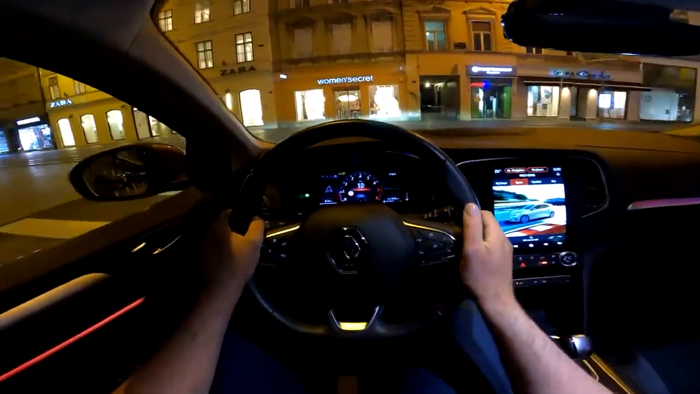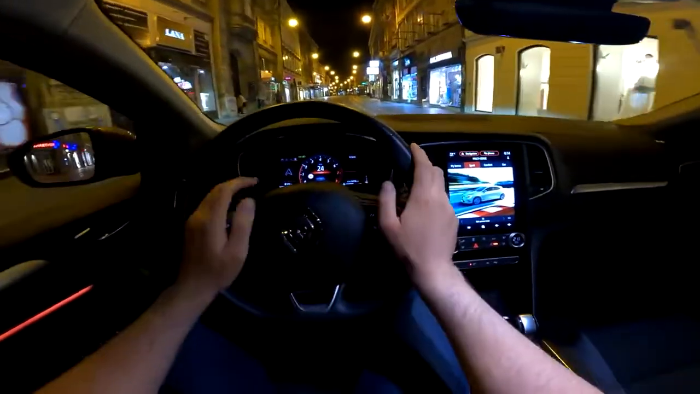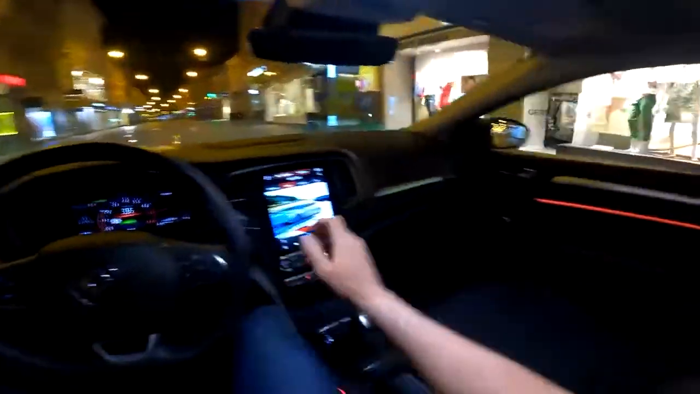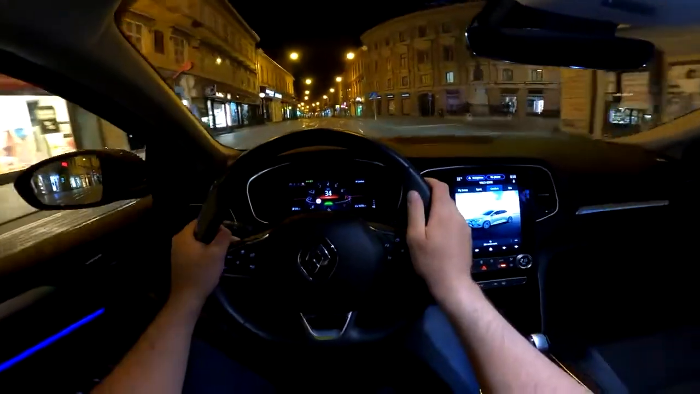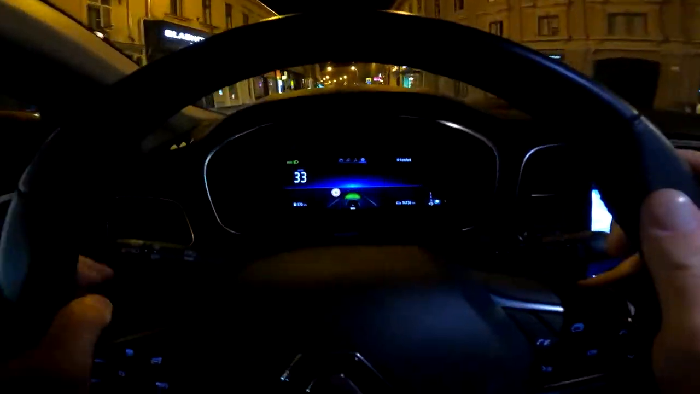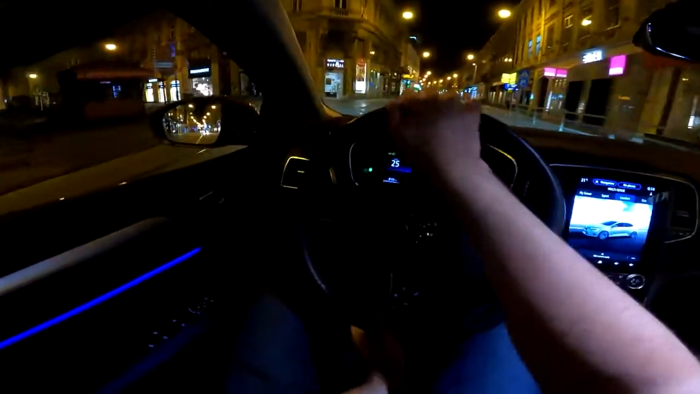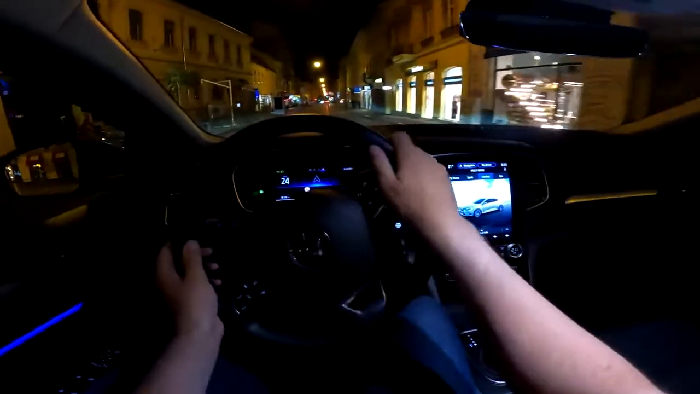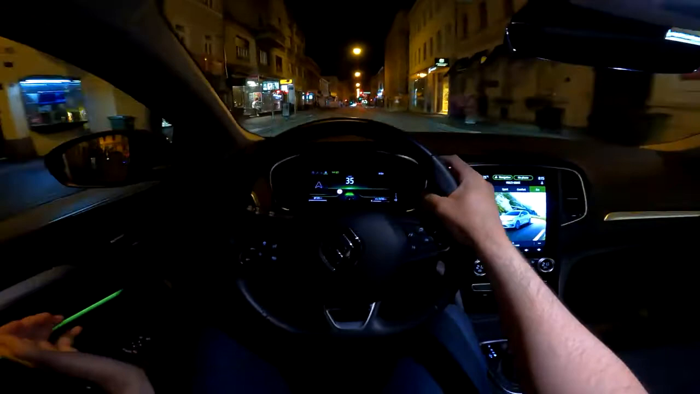You can put it to sport. And you see that when we do that, everything changes. So the layout, the digital cockpit has changed. We have the big rev counter and the ambient lights are now in red. If you put it to comfort, once again, a different view on the digital cockpit, and we also have different ambient lights. In this case, the ambient lights are in blue, and eco would of course be green as expected.